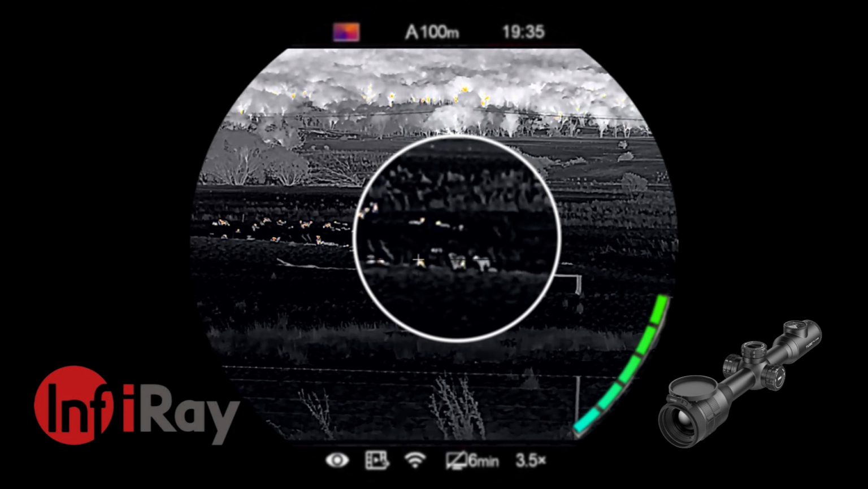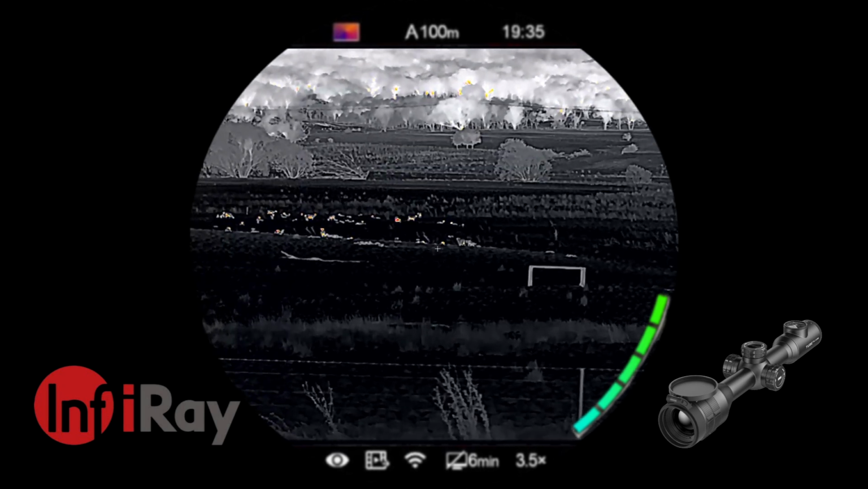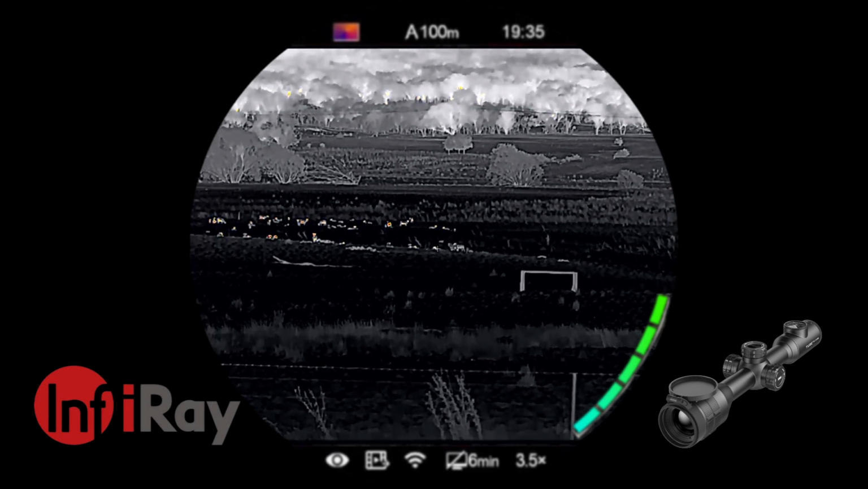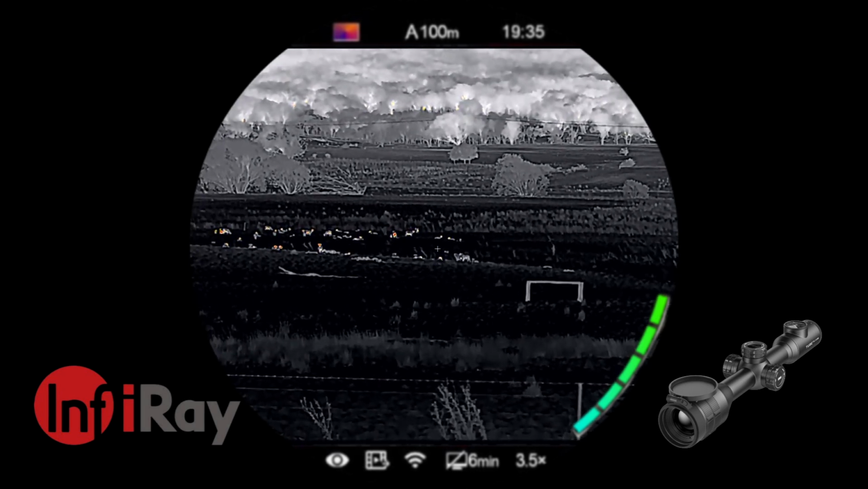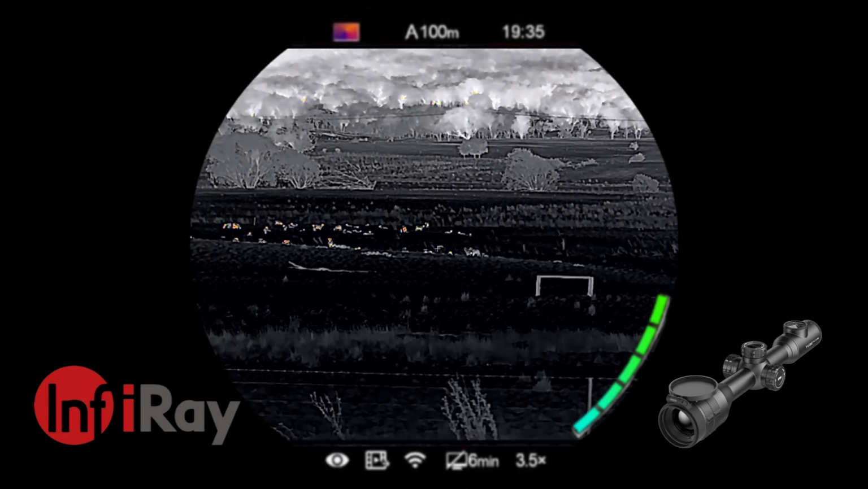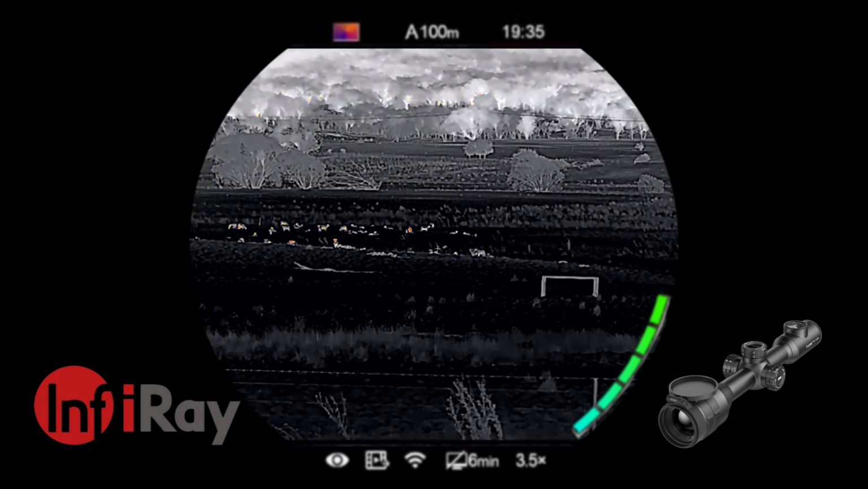We've got a fox over there in amongst the sheep. Pretty sure that's a fox. Yeah, that's a fox. Fuck. He's right in the middle of them.